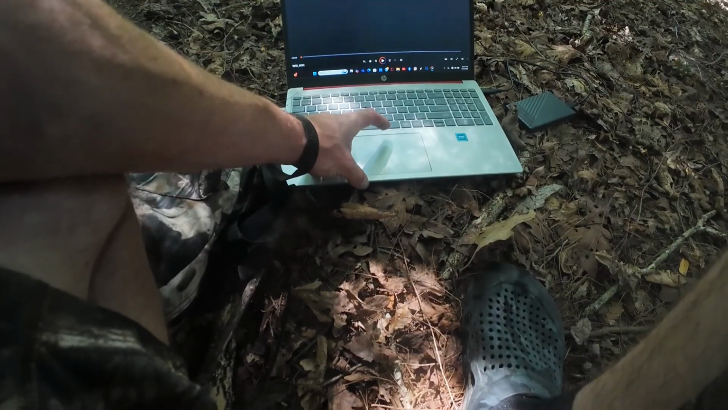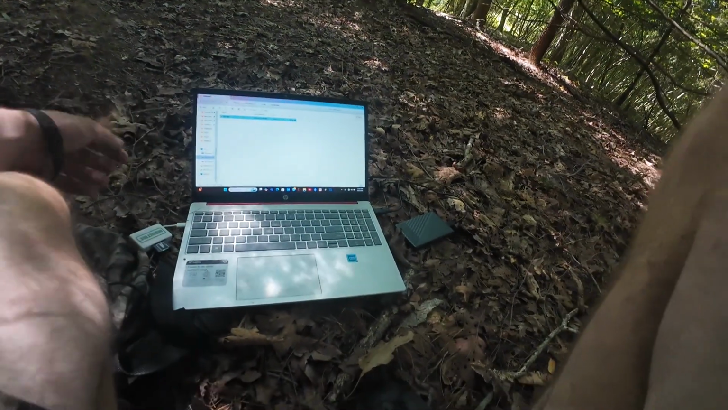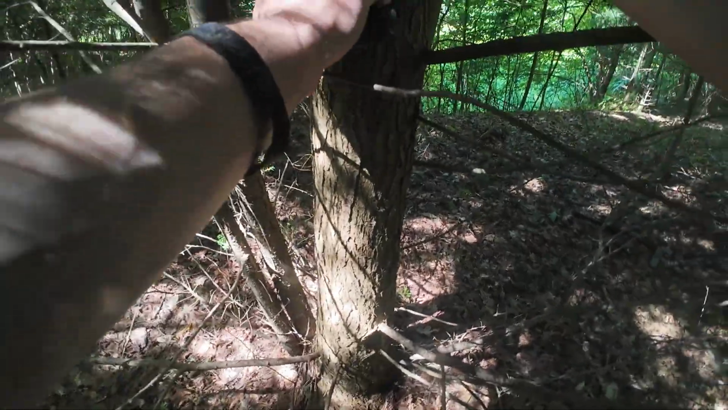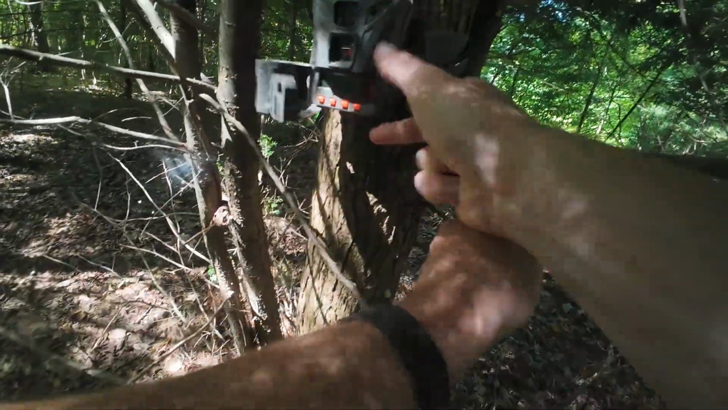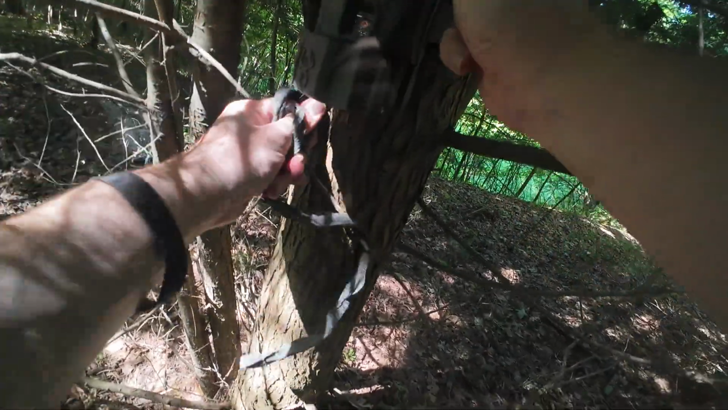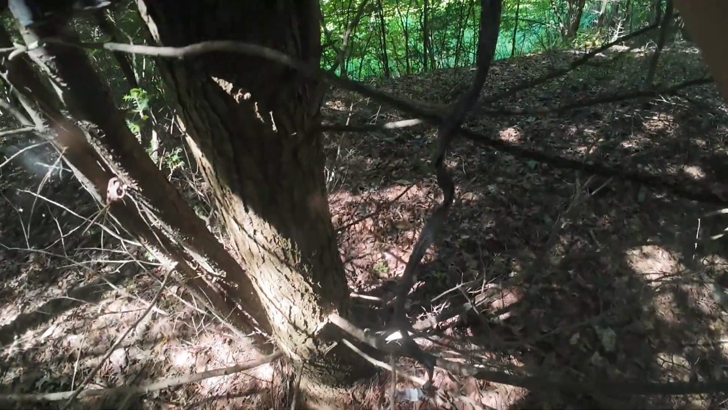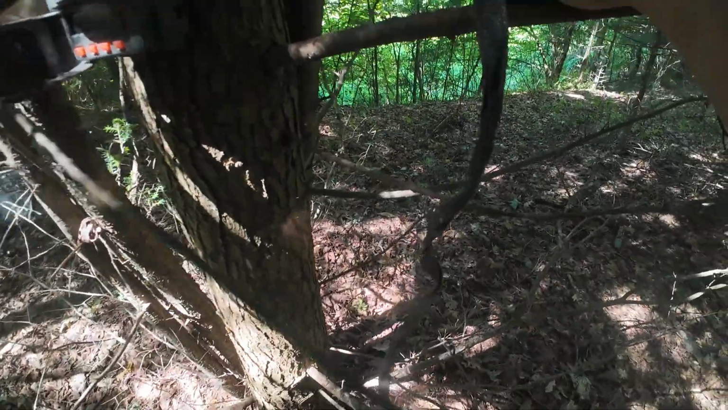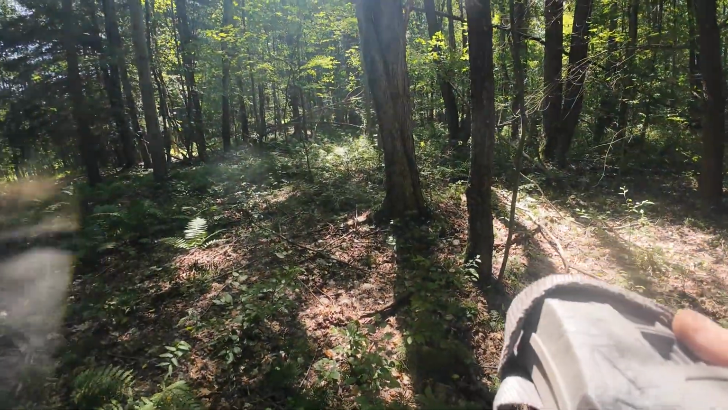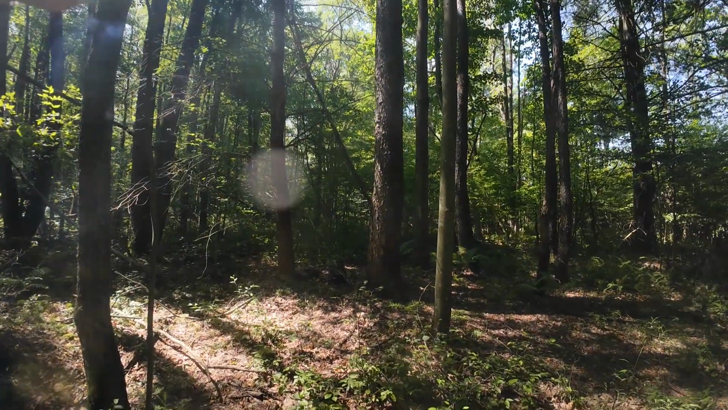Yeah, I think we're gonna move this cam's location here. It's like 11:30 right now too, if you guys are wondering what time of day it is. Pretty hot out. Well, the deer should be laying low. I've sat this tree before. Right here.